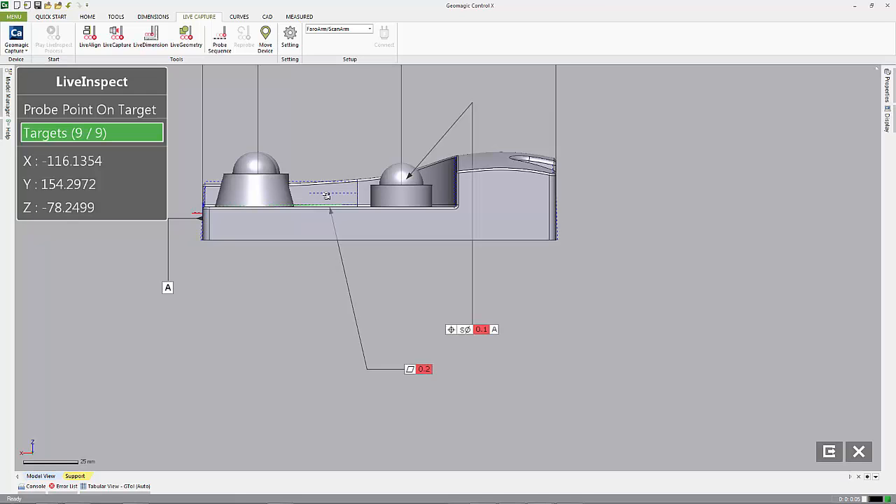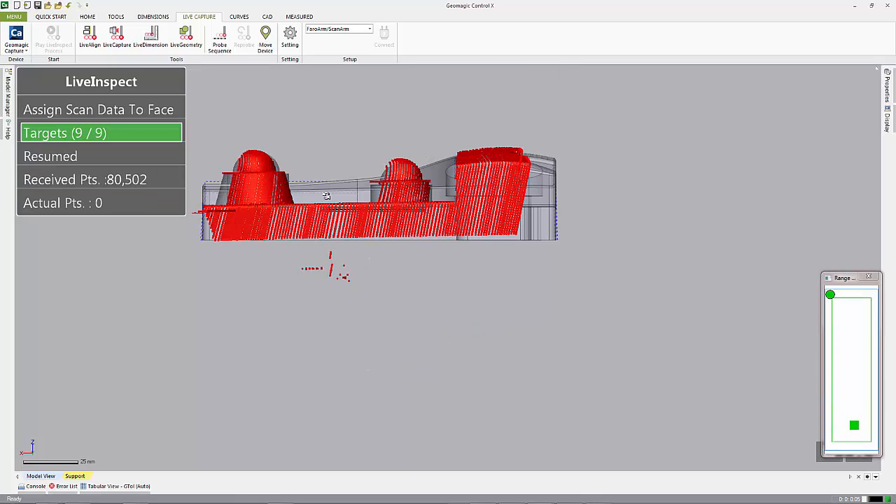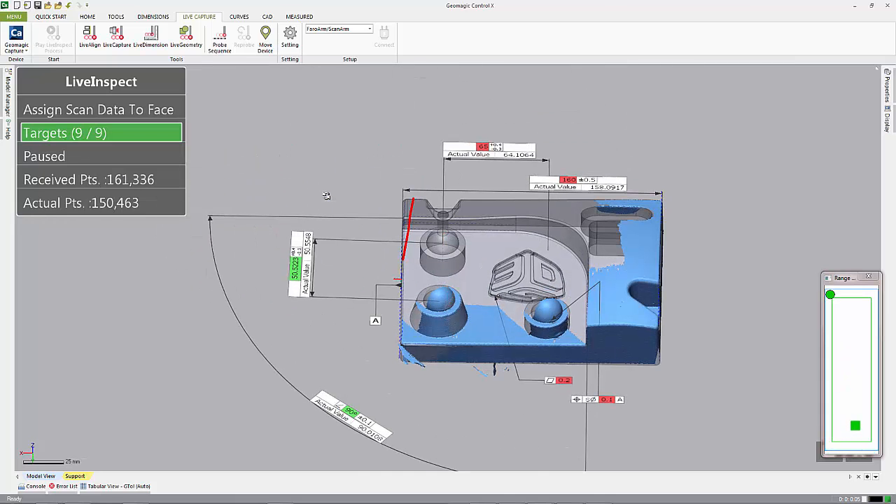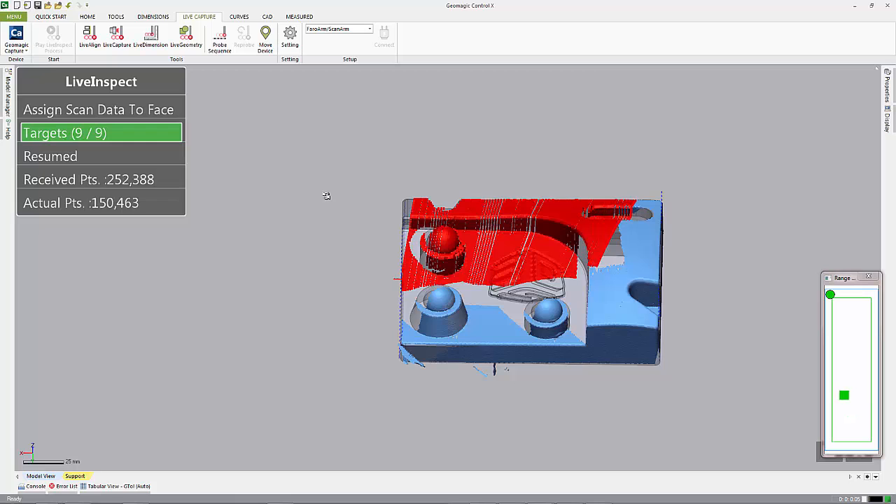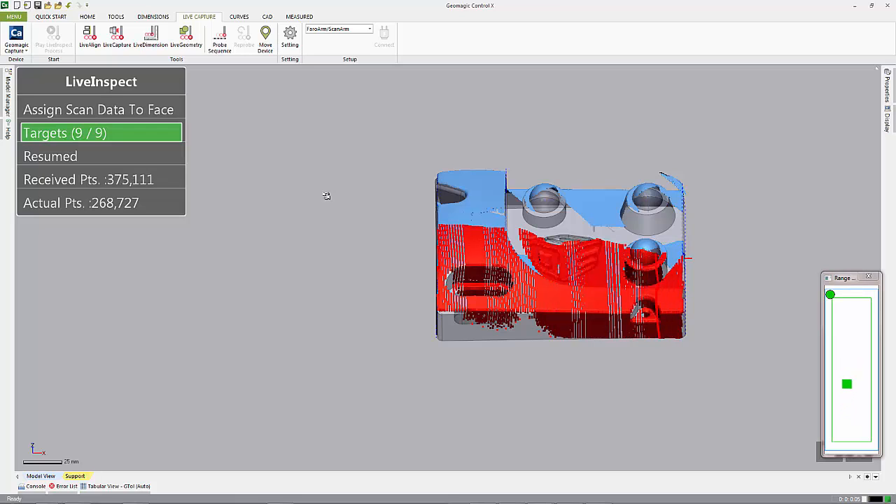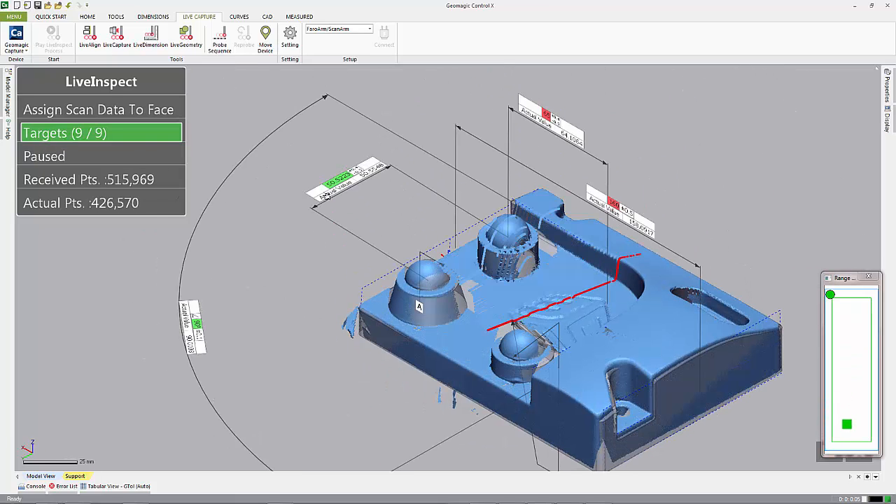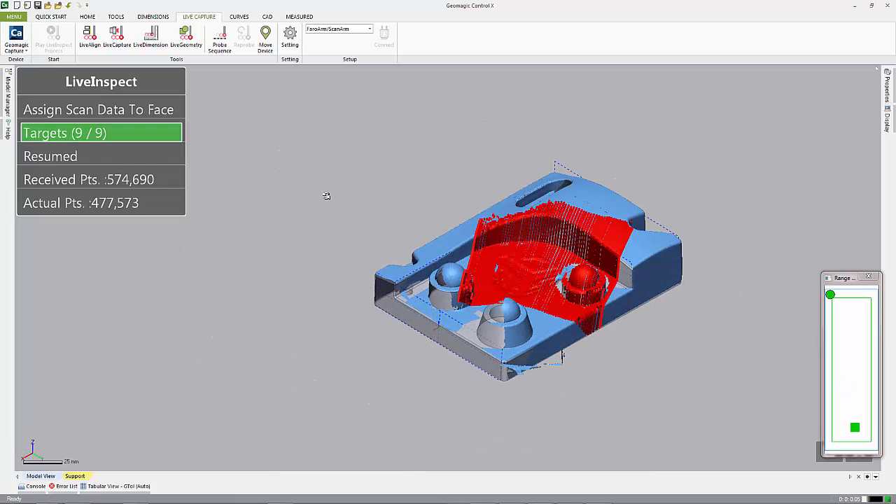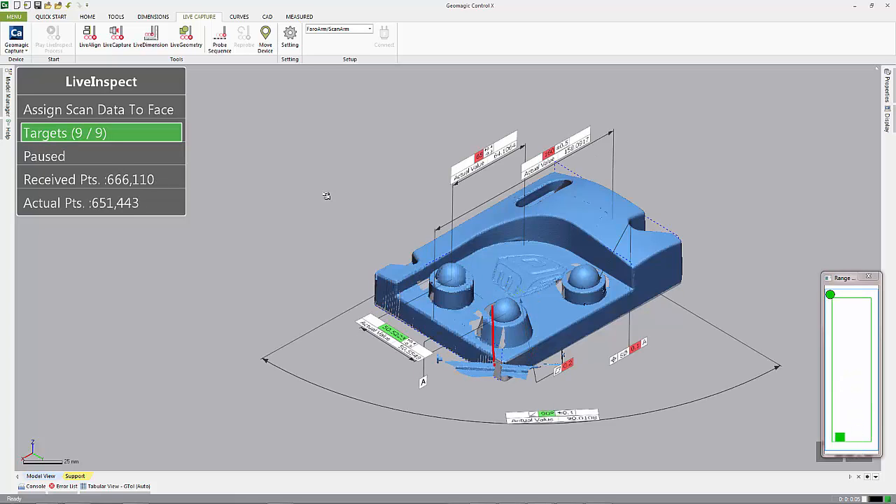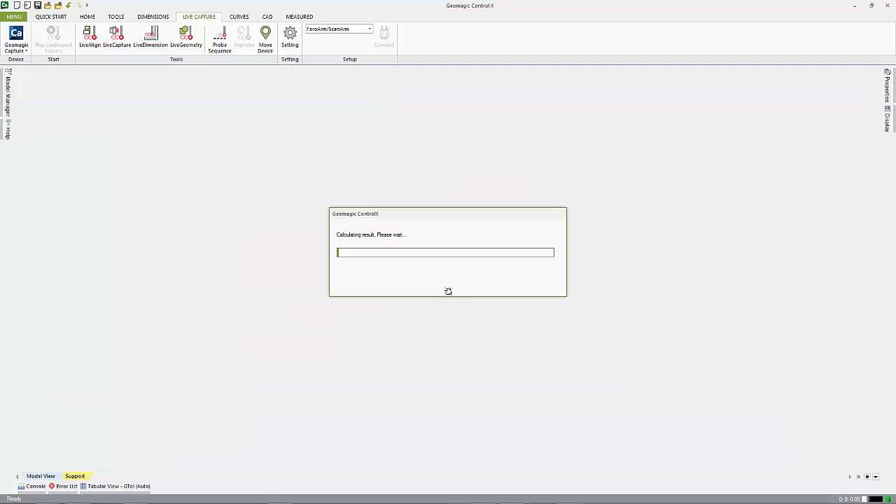If I wanted to go ahead and switch to scanning, I can. So exit live inspect.